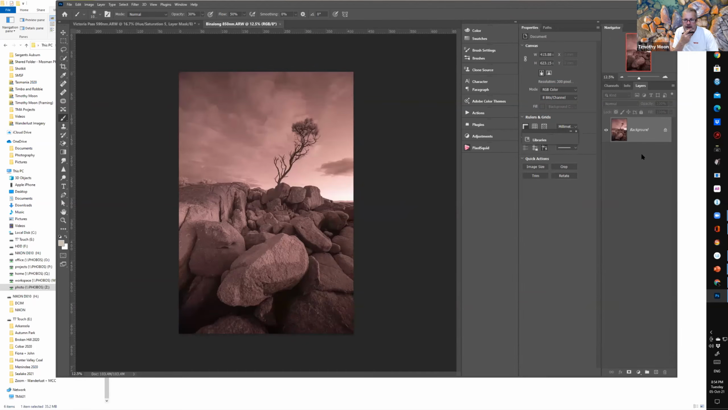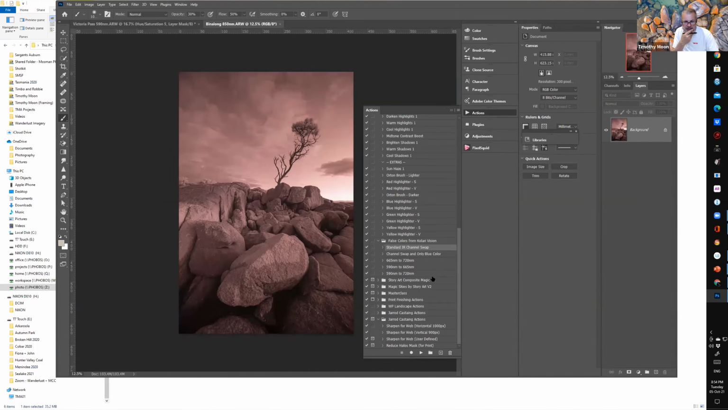So I will come along here and I shall run my Kalari action. So I can do the standard channel swap, which comes in the modes. If I then do the other one, it'll then take it to the greys. So there we go. All right, so let's X all that. Let's do that again. I should have made a copy of the background before I did.